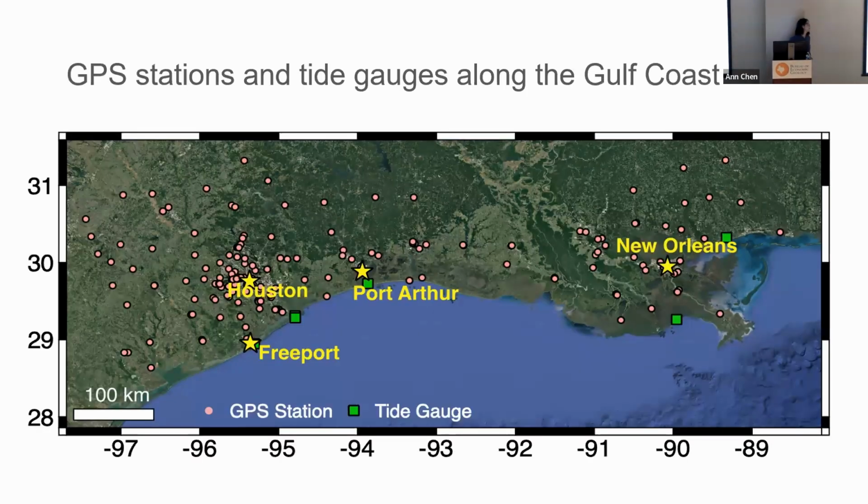And how are we going to map the land subsidence? Besides InSAR, there is a complementary approach that uses GPS. Here we are showing the GPS permanent stations along this area. This is the initial area we're interested in, from Corpus Christi all the way to the New Orleans area.